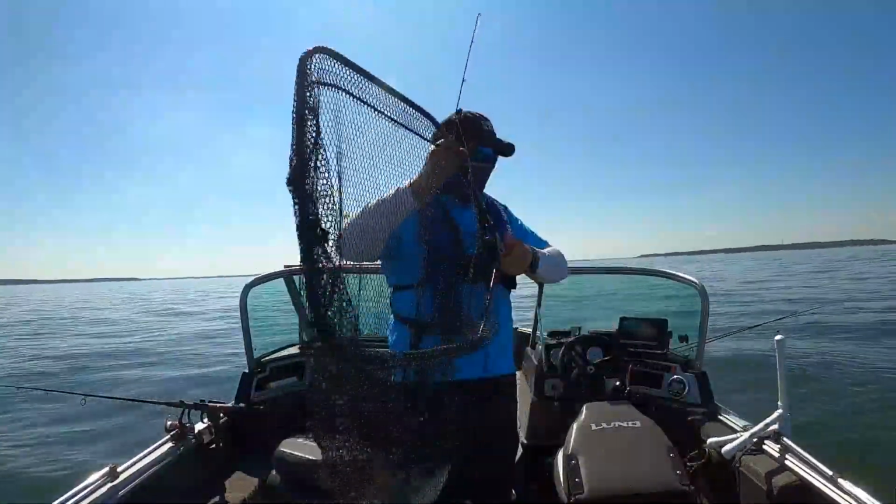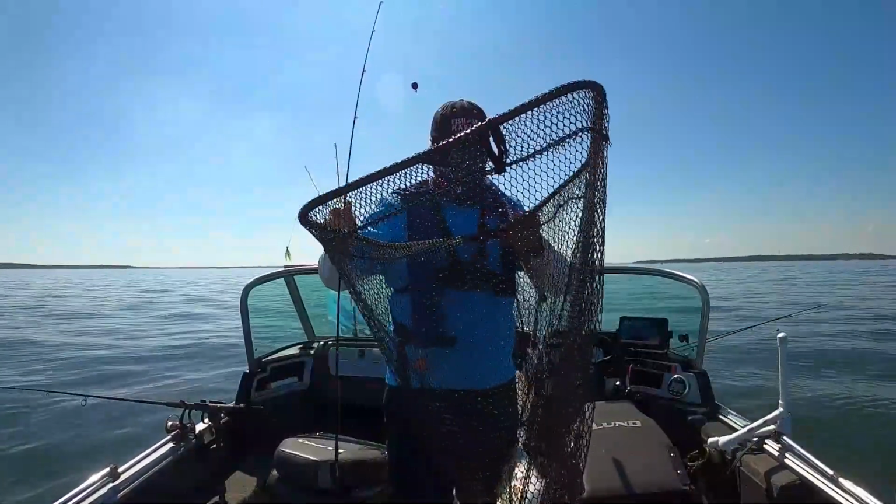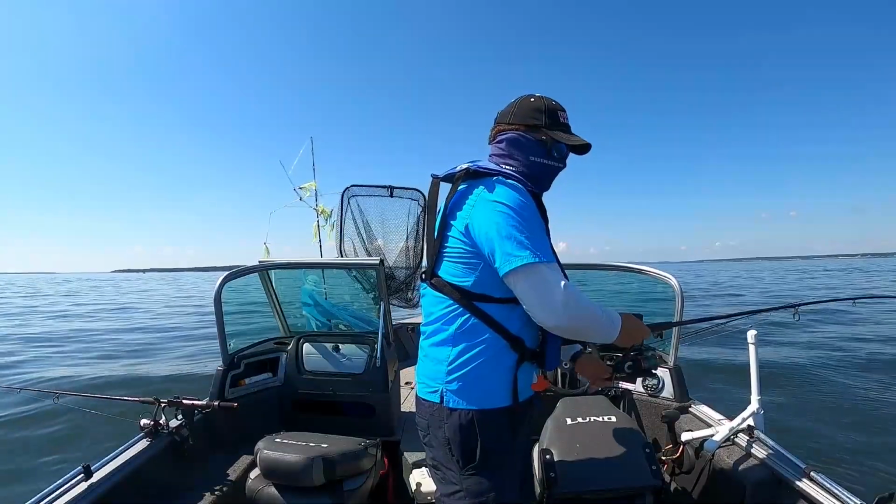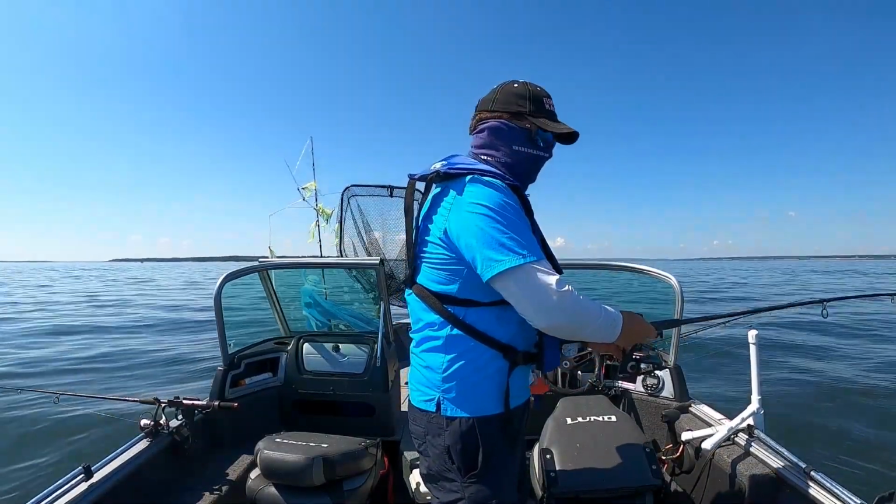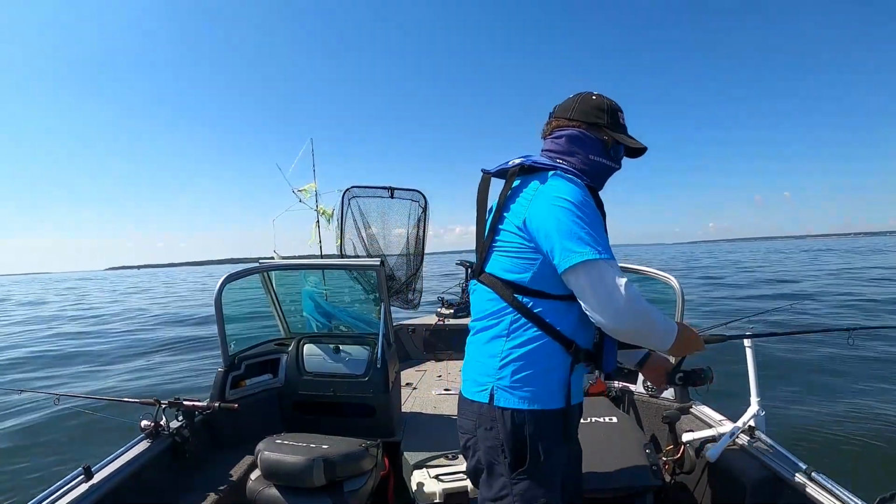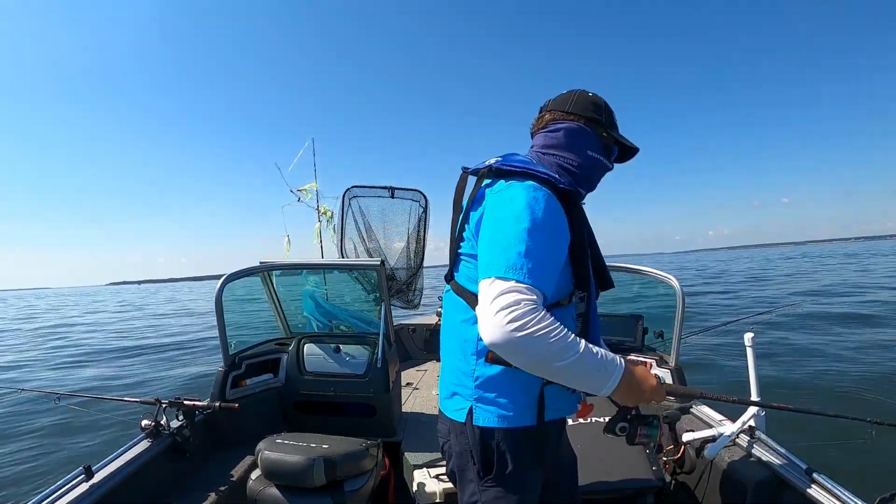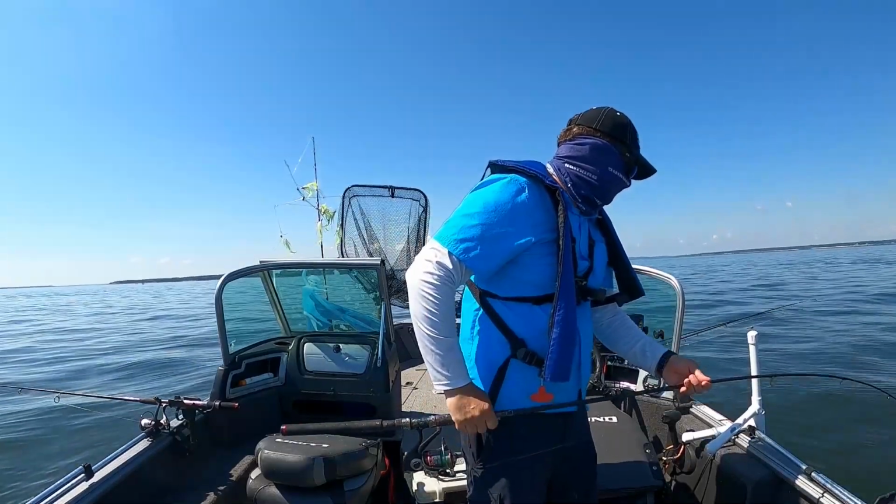On board. Been actually thumping for probably about less than 5 minutes. I already got the first fish on. Alright, so I just got the first fish off and literally just hooked another fish. The first fish was 19, this one was a little bit smaller, probably about 15.